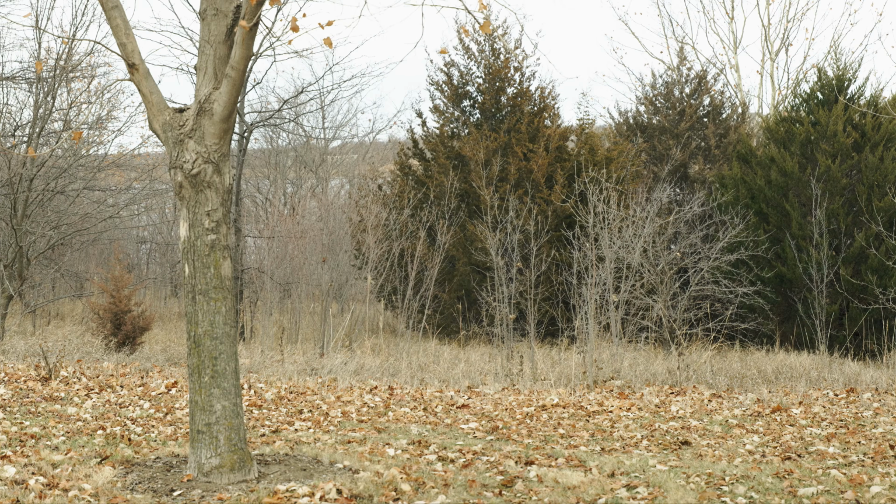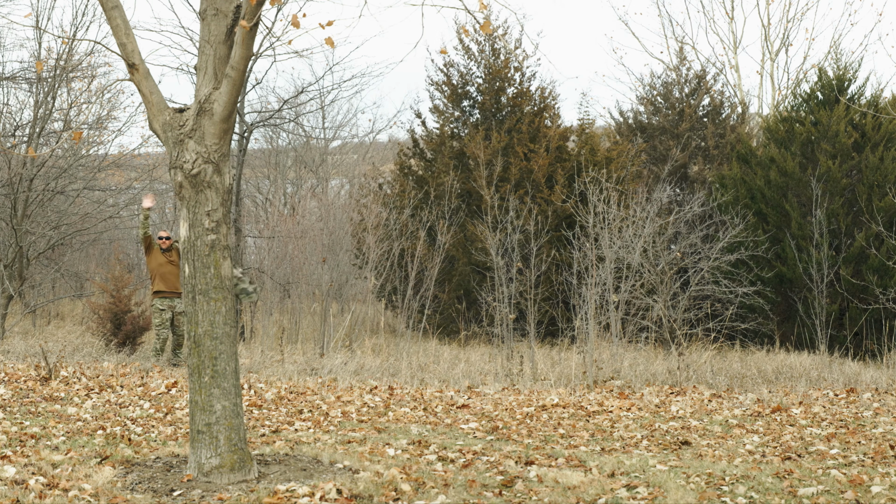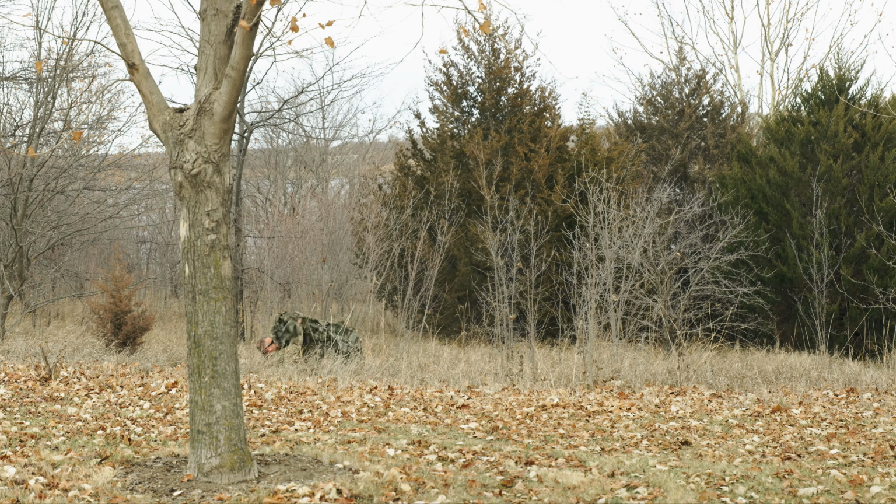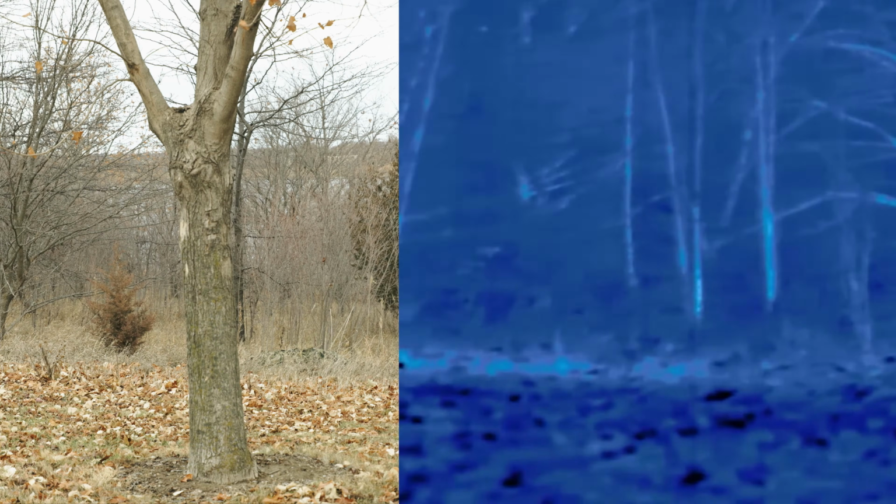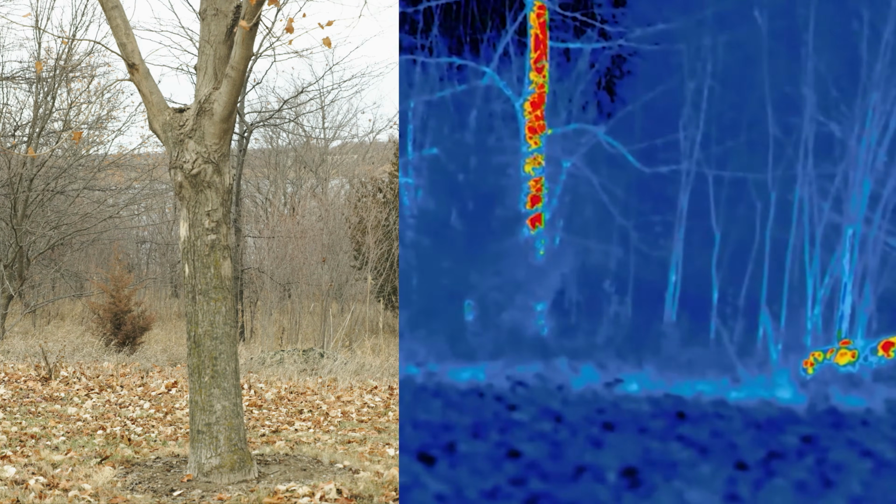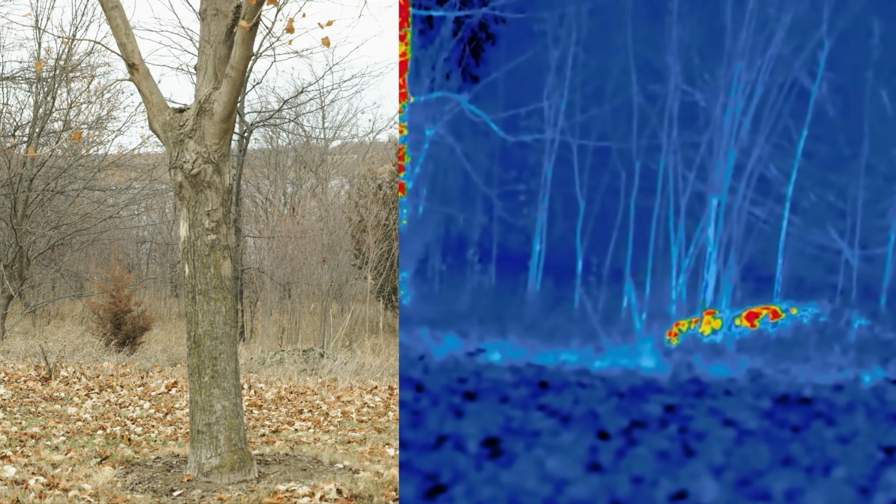Let's mix it up and start with the thermal blanket. I start up my trek into the woods and then, drone, drone, drone, drone. Okay, here I'm off. The first thing is I try to just lay down and see if I can break my silhouette up enough. And as we pan over, we see how the thermal hide just isn't really designed for this, as the horizontal heat signature next to the vertical trees kind of gives me away.